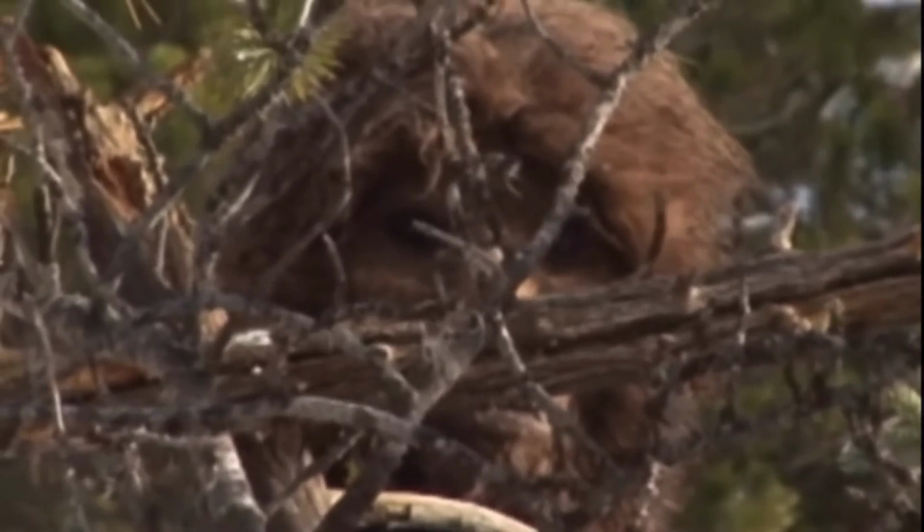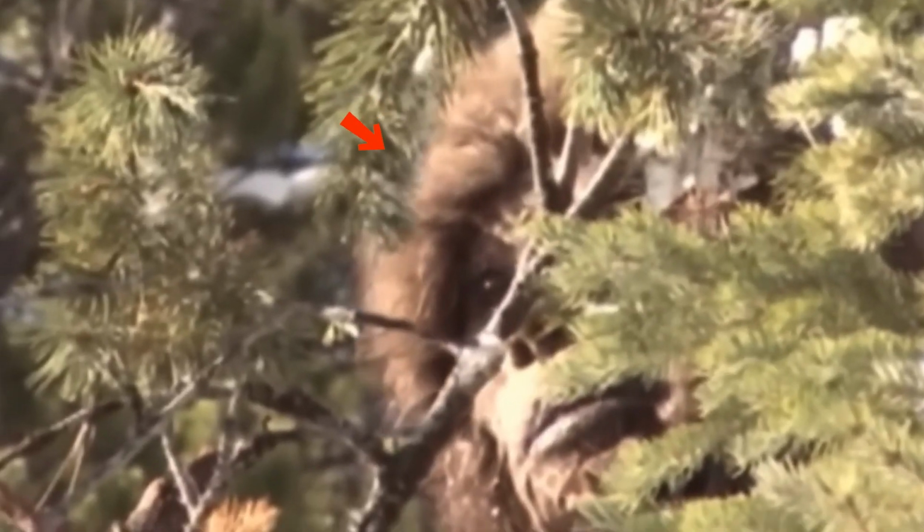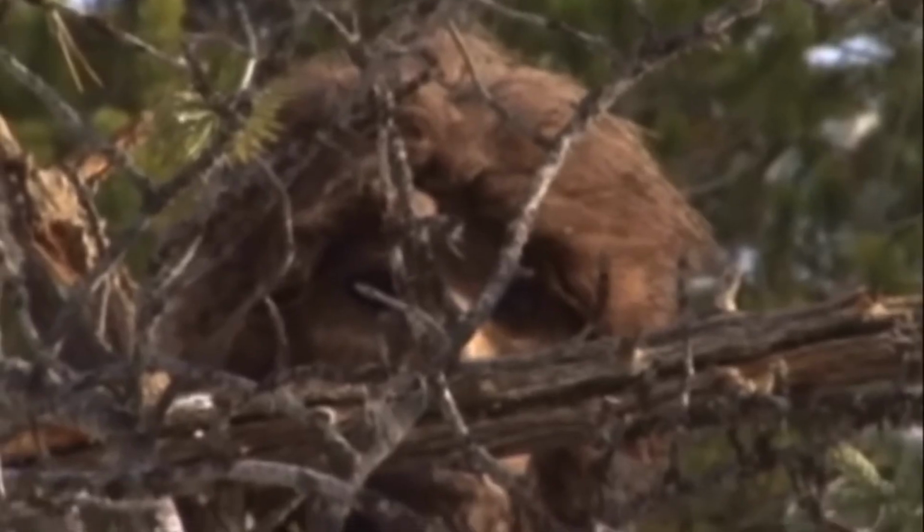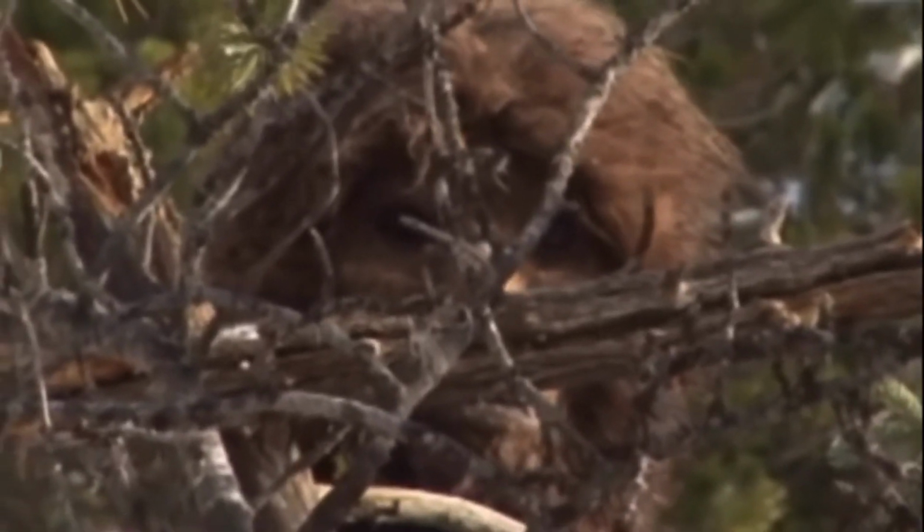The video sparked curiosity, with some seeing it as possible evidence of Bigfoot, while others remained doubtful about its real identity and the authenticity of the clip. What do you think?